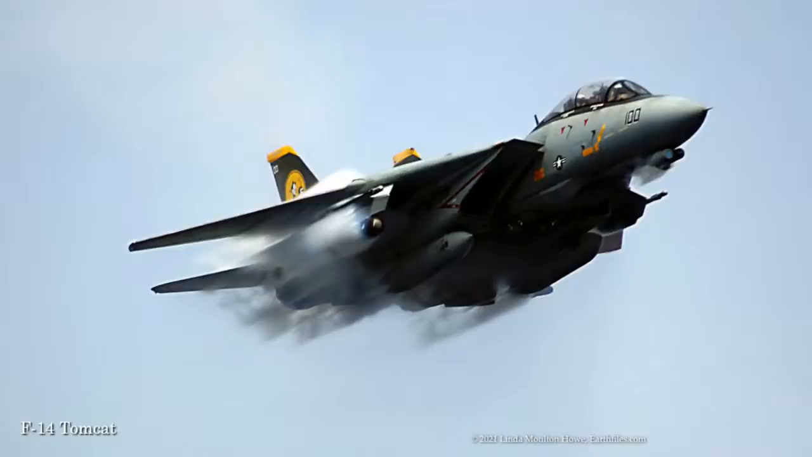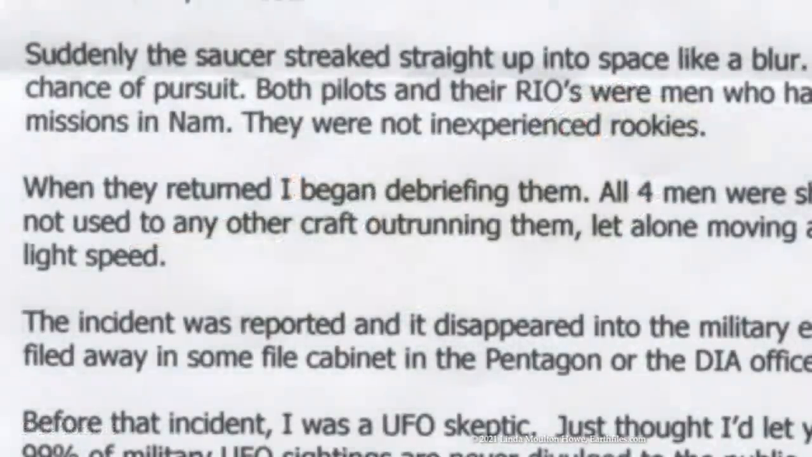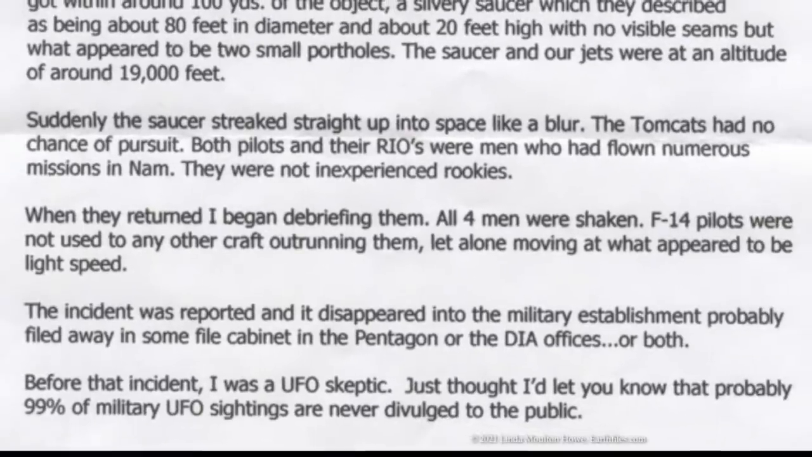The pilots got within around 100 yards of the object, a silvery saucer, which they described as being about 80 feet in diameter and about 20 feet high, with no visible seams, but what appeared to be 2 small portholes. The saucer and our jets were at an altitude of around 19,000 feet. Suddenly, the saucer streaked straight up into space like a blur. The Tomcats had no chance of pursuit.